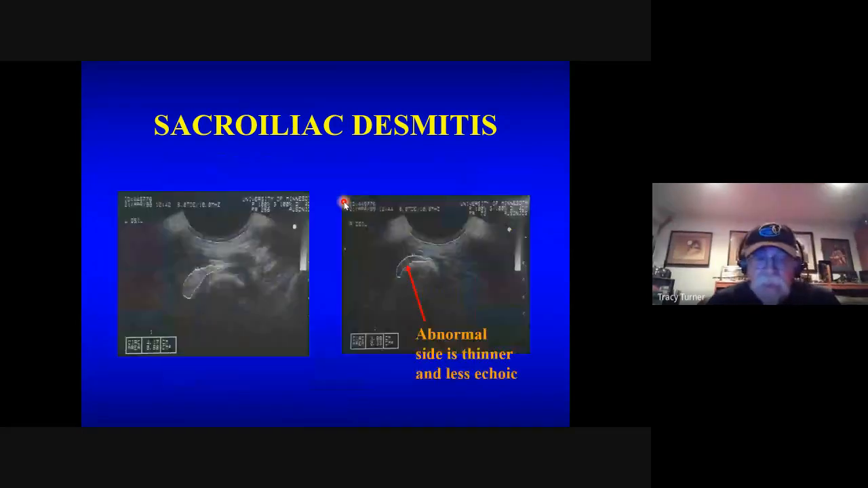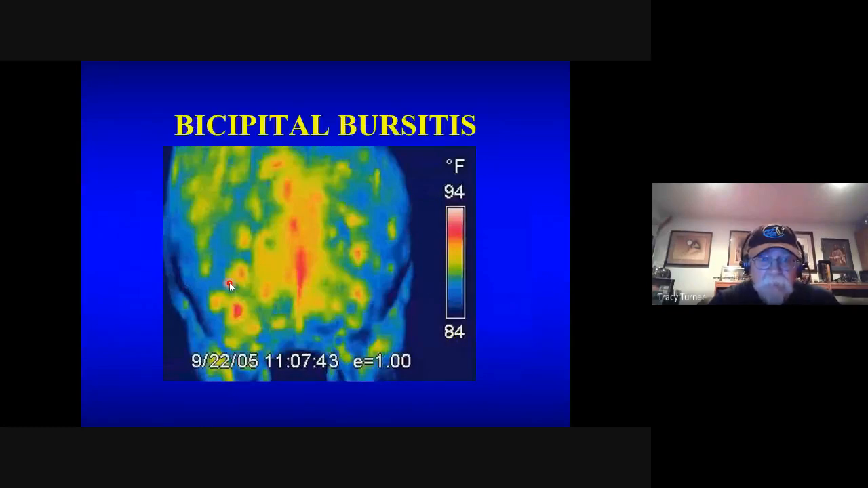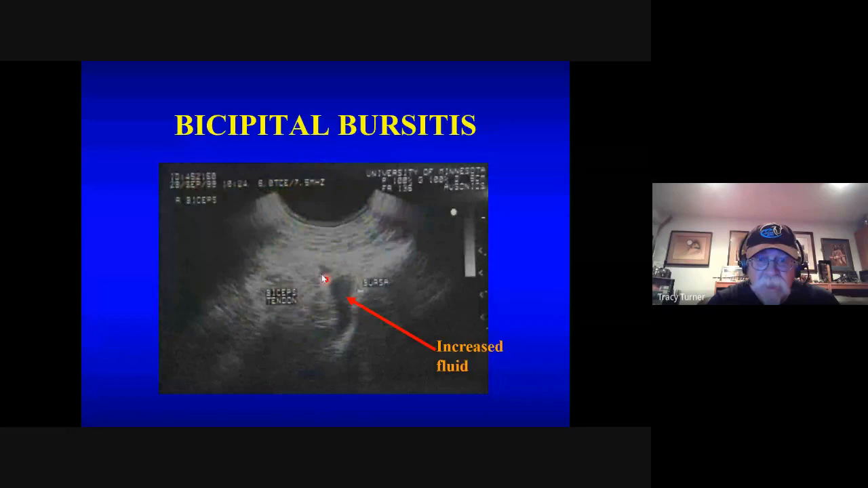We can ultrasound the sacroiliac joint itself. We can also ultrasound the ligaments. So in this case, we found desmitis of the dorsal sacroiliac ligaments, the ligaments right over the tuber sacrale, looking for injuries there. Here's a bicipital bursitis. We got a lot of heat, a big abnormality, heat over here. Come back and we ultrasound that area and find changes. There's a lot of increased fluid in this bursa in this particular one.